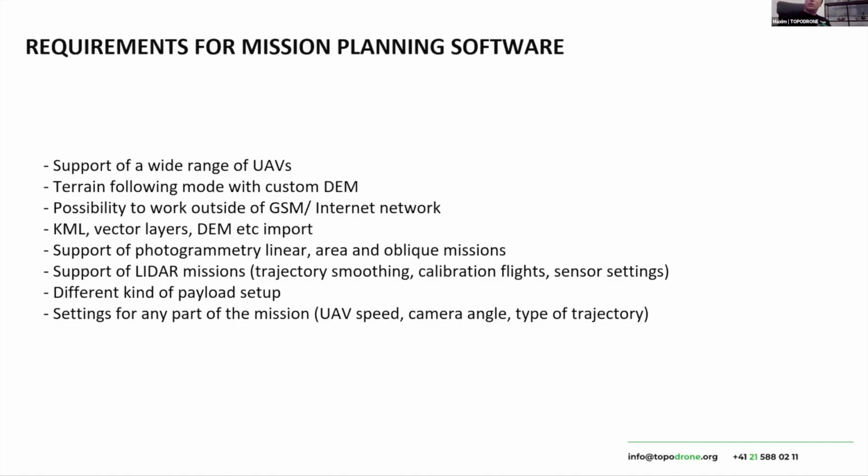And LiDAR survey has some additional features which can be implemented during the flight. We need to make surveys over power lines, so we need to prepare a linear mission. We need to make an area survey, to make oblique missions, and all these features, all these possibilities should be combined in one software.